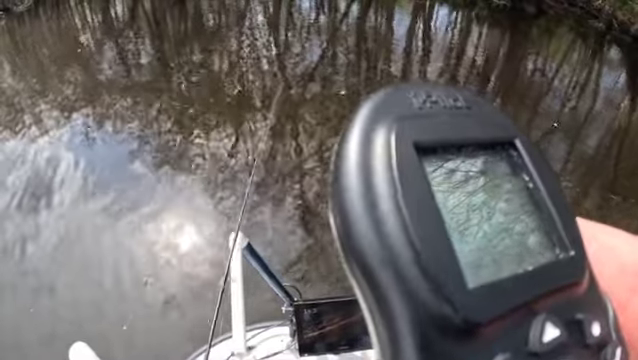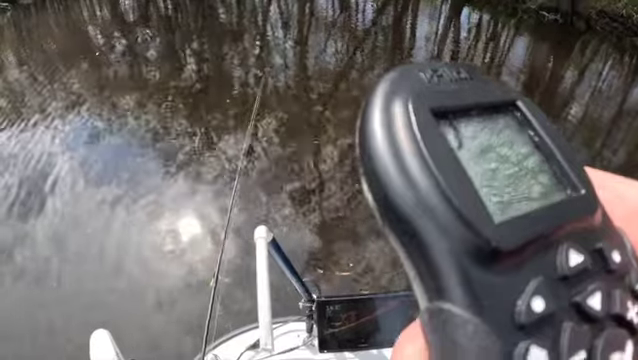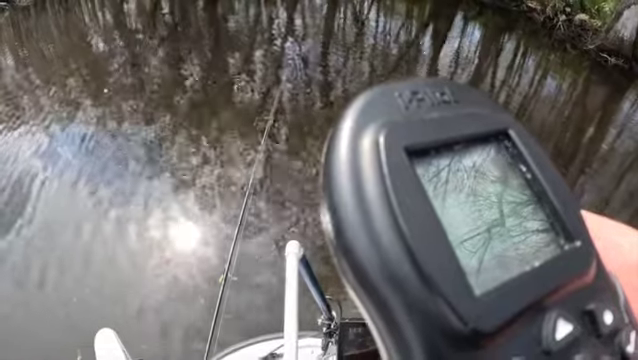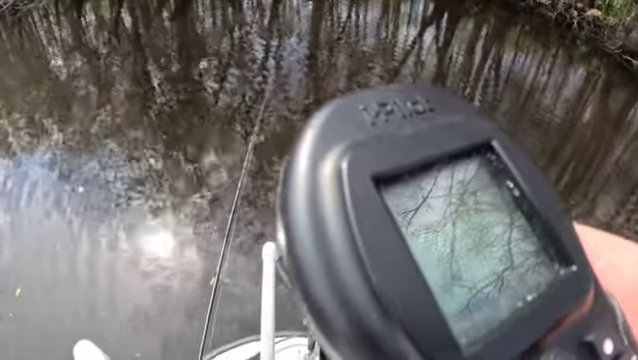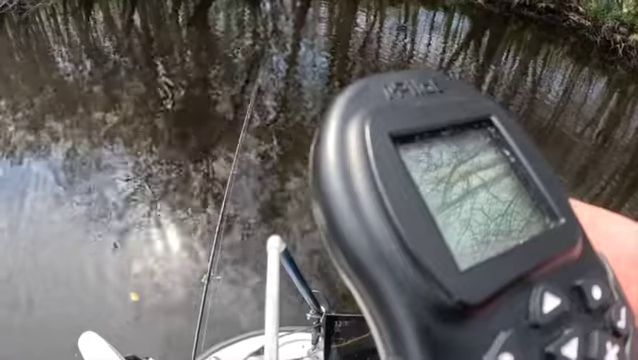I like that idea. Hopefully when I get some more mounts and other items, the next time I go crappie fishing will be in the winter time, in between November and February is my always favorite time, and hopefully I can get on them a little better then.